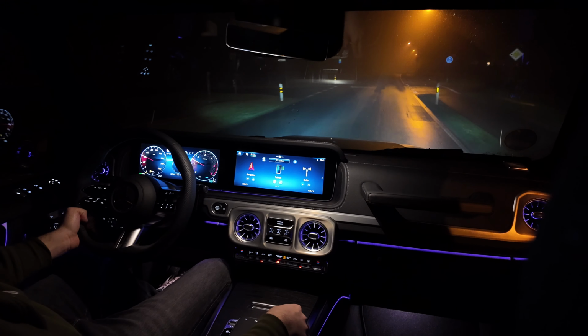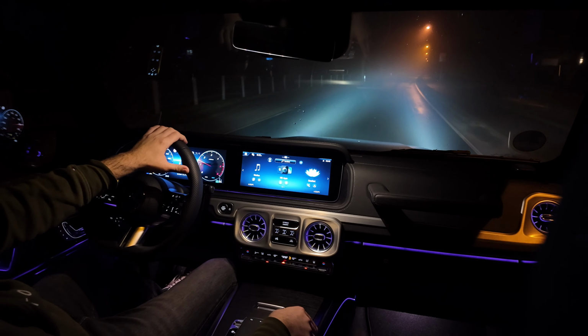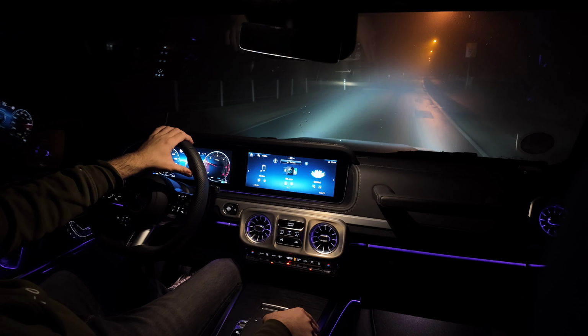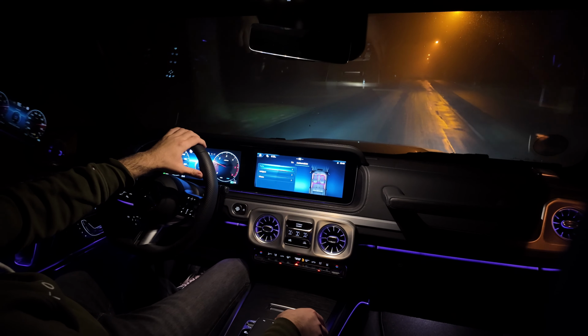Let me scroll through the ambient lightings here together with you. Look at these multi-beam LEDs. I hope you can see that. I really hope you can. And also a very capable off-road car.